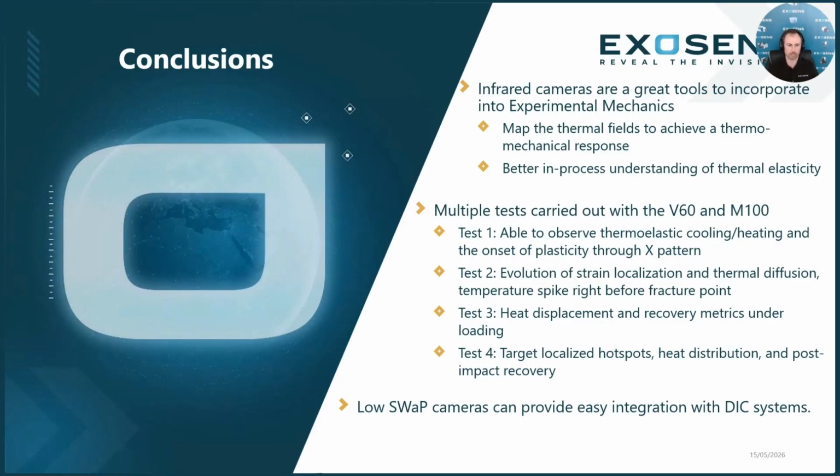We did multiple tests, carried out with the V60 and the M100. They are Low-SWaP cameras, and we were able to observe some thermoelastic cooling and heating, onsets of plasticity, evolution of strain localization, and thermal diffusion. We're also able to see how heat displacement occurs in recovery metrics under loading, and we're able to identify hotspots, how heat is distributed globally or locally through different materials.